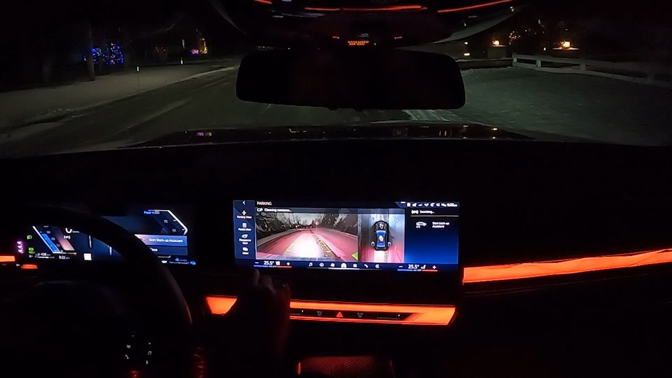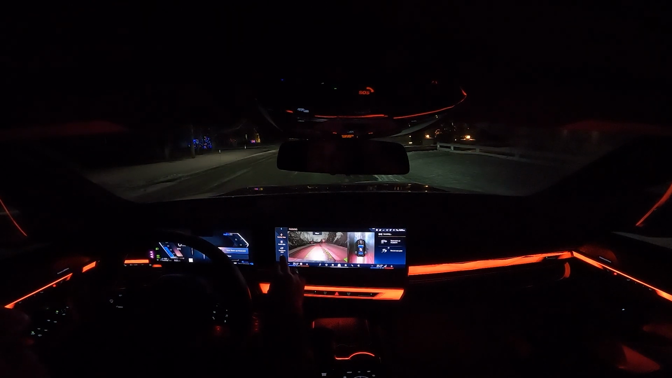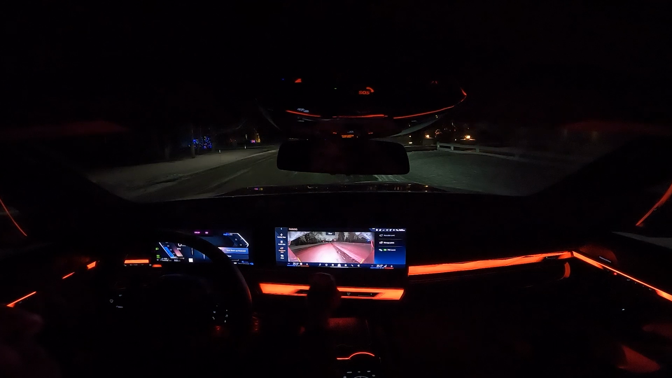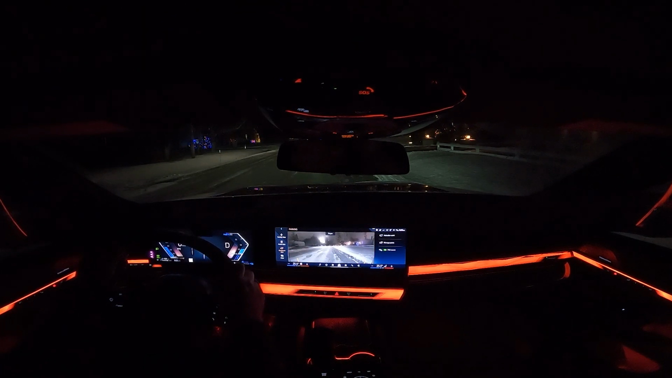So it gives it 2 little bursts of washer fluid. So now you can see it's a lot clearer, both from the backup camera and the forward camera as well. So pretty good. Let's go to panorama view. So yeah, pretty good. Let's get into drive and get out of that and get wrapped up here.